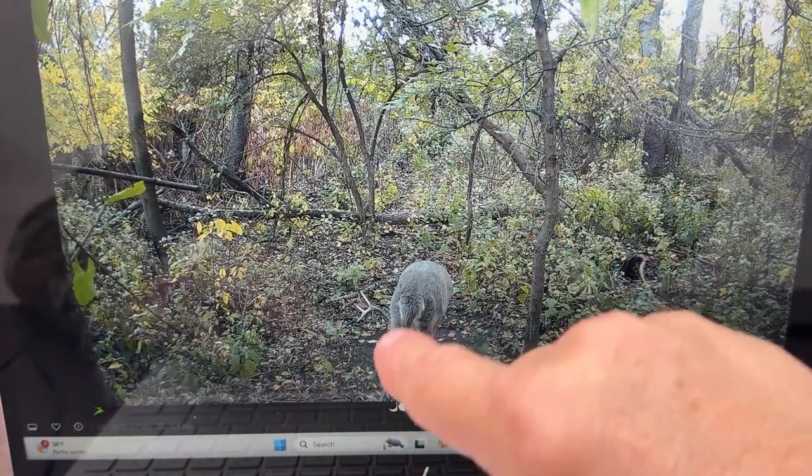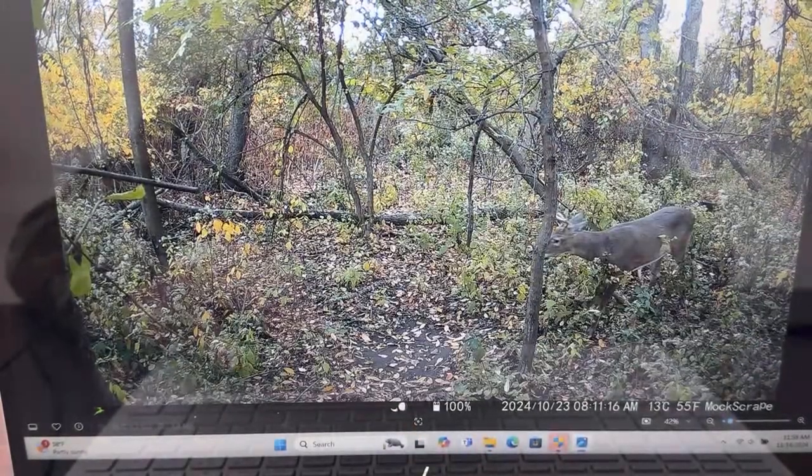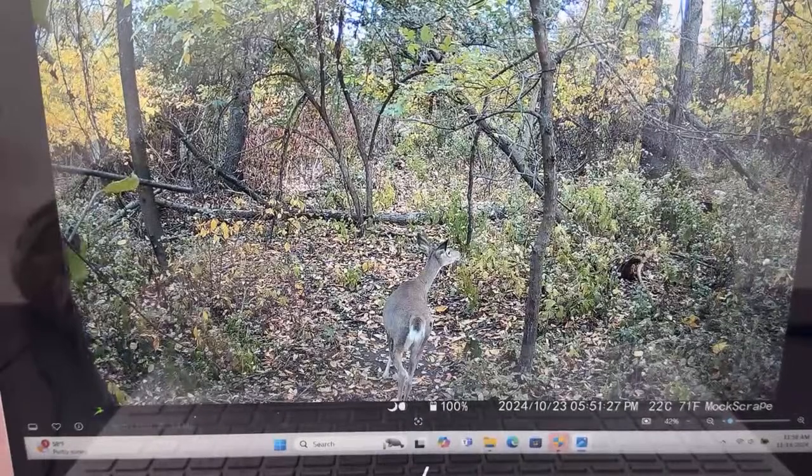I have the Jinx 'em Scent scrape in there. So that's a pretty nice buck right there, guys. Then on this one, there's another buck coming into the picture here. There is a doe sniffing the vine, which is really cool. And if you look, that's 10/23.